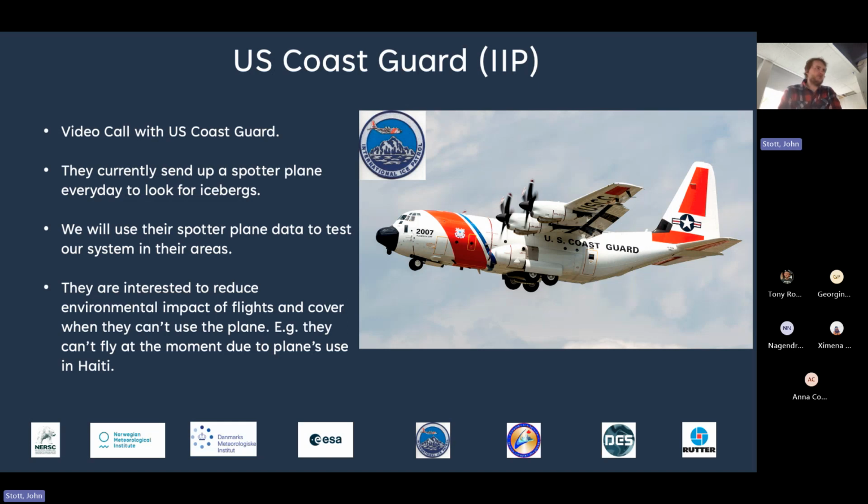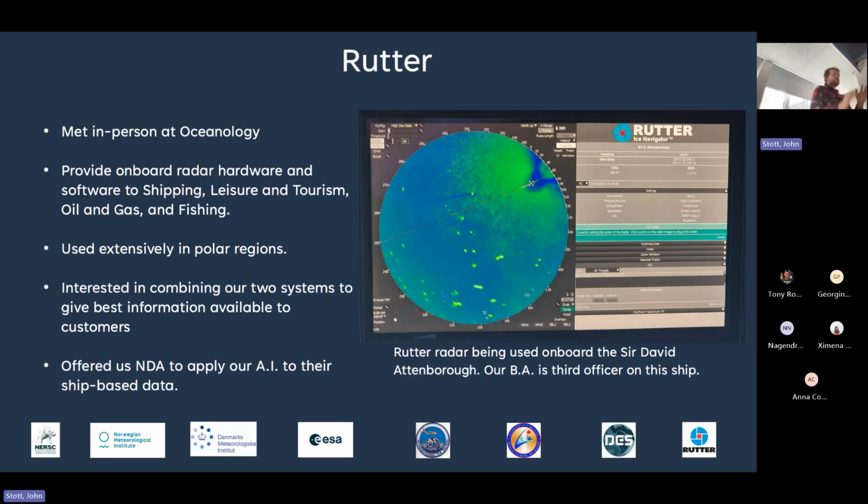And so that's what we had a conversation about, because sometimes they can't send these planes up. For example, geopolitics gets in the way. Right now, they have planes in different areas that are not necessarily involved right now in scientific data collection. And this is a private company called Rutter.